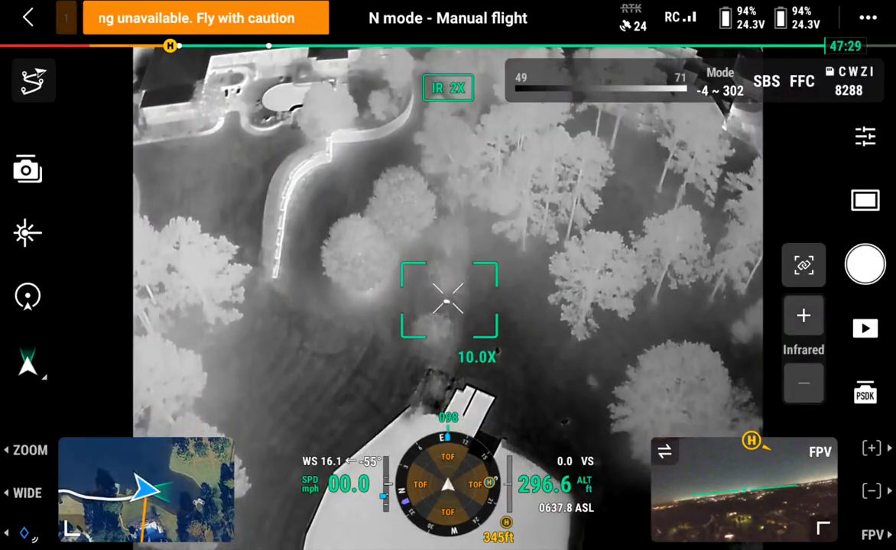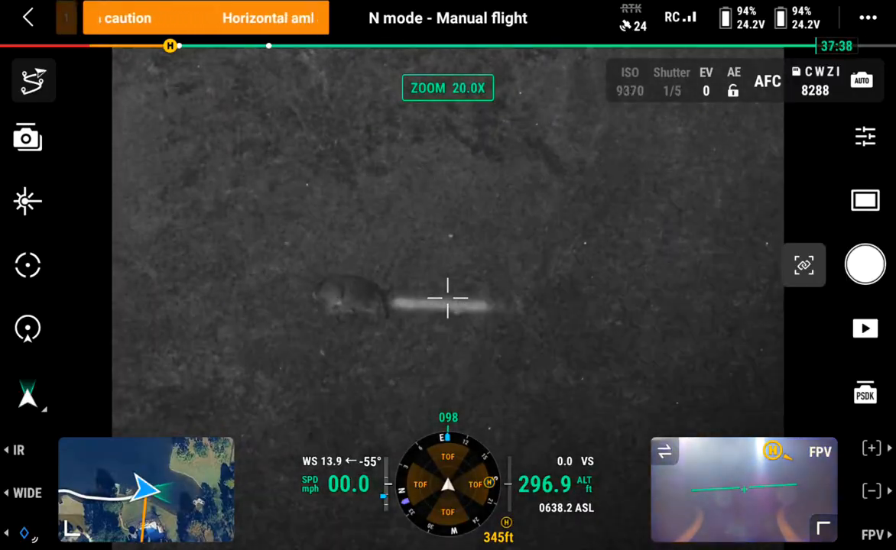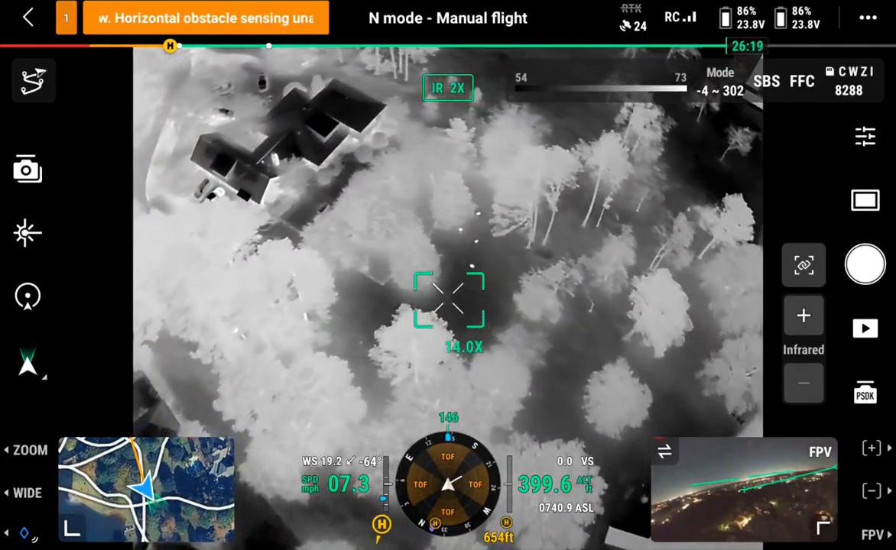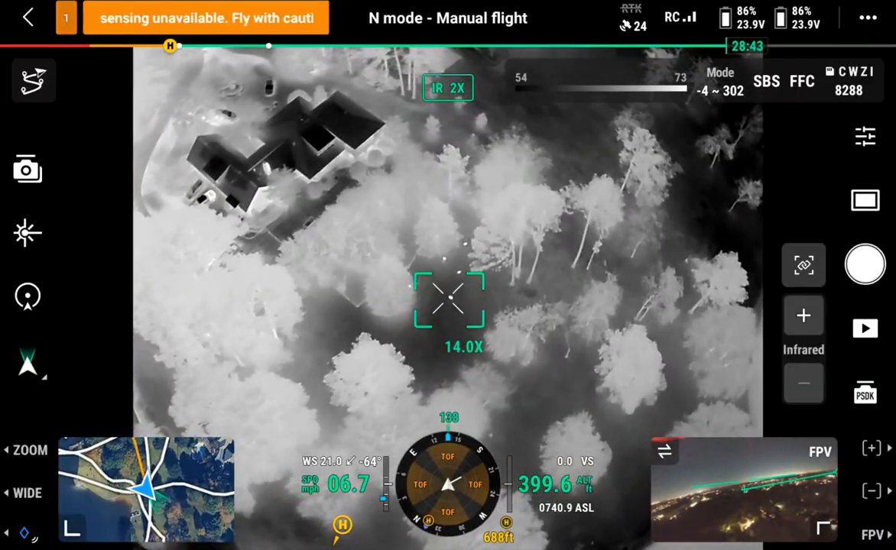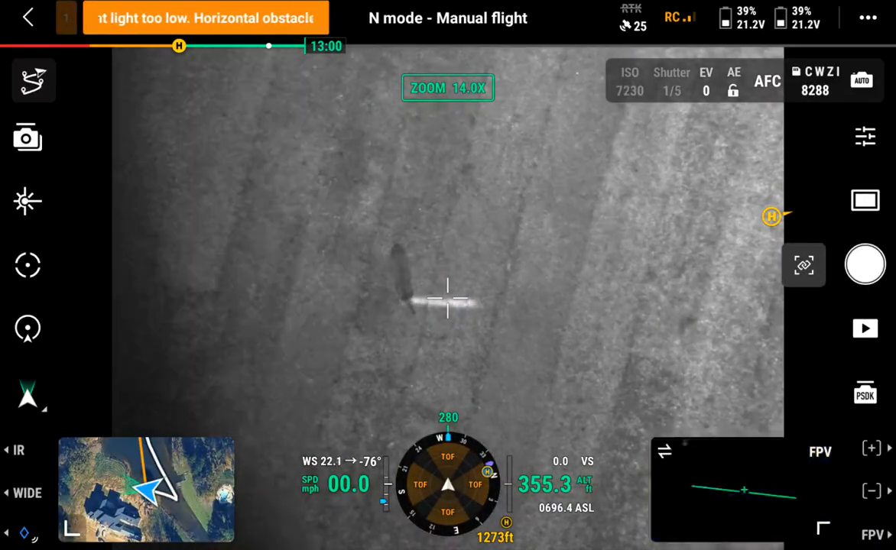Yeah, I found probably 30 deer looking for them. Guarantee you. Yep, that's a deer.